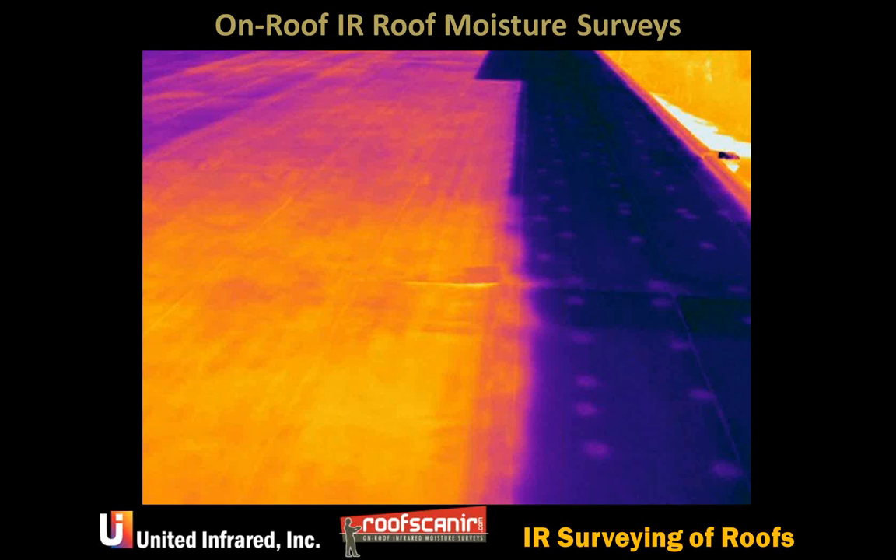We see this a lot. It is a roof that's been repaired, but the problem is that they just went around the edge of it and they didn't fix what was missing in the middle. But you can still see these fasteners here.